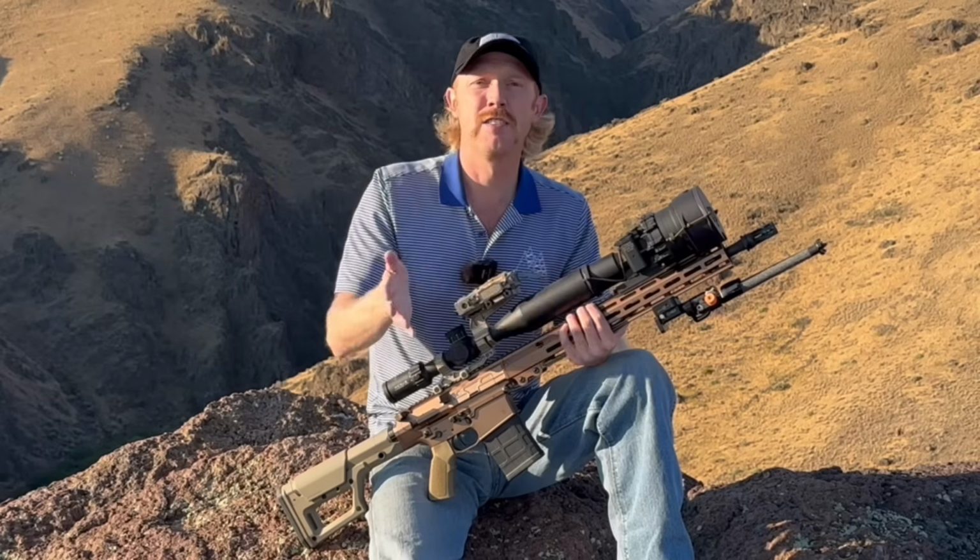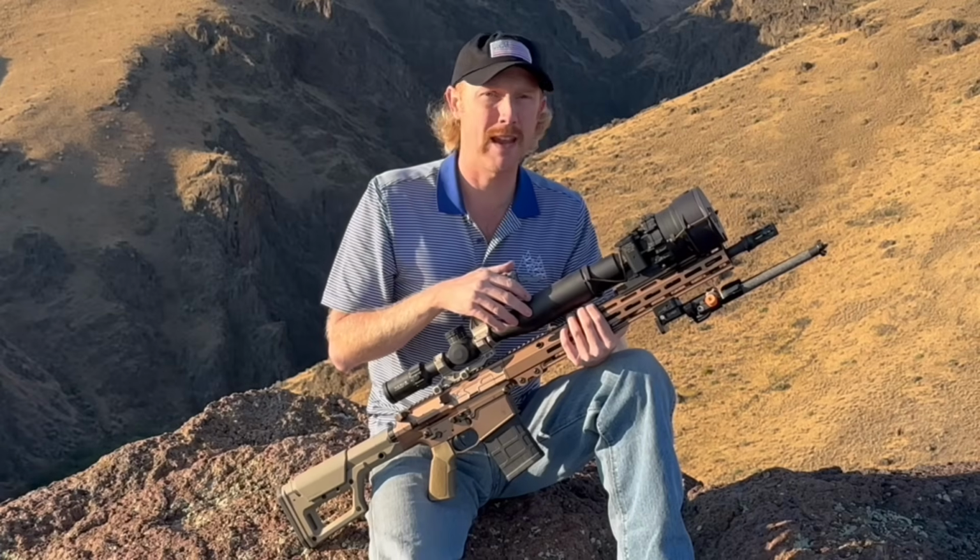Functionally, for me, the big thing is the clarity in the image that you see downrange. You saw me earlier this summer shoot that white phos demo unit over 1,000 yards and make impacts. I could not do that with this green phos unit. So just the tube clarity is the biggest difference there.